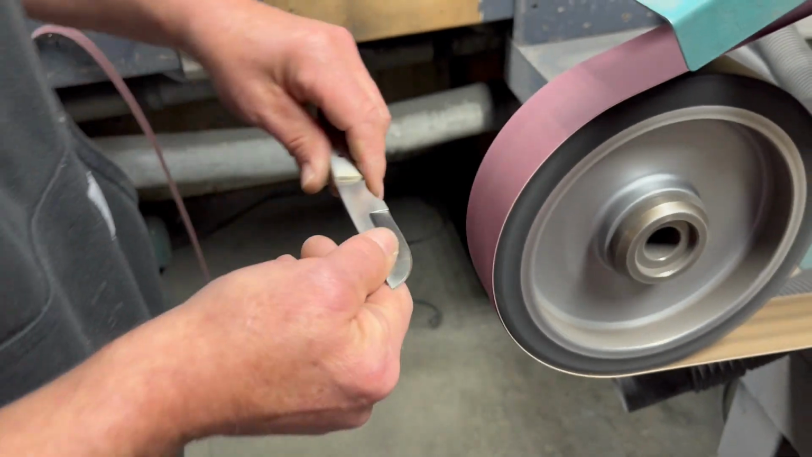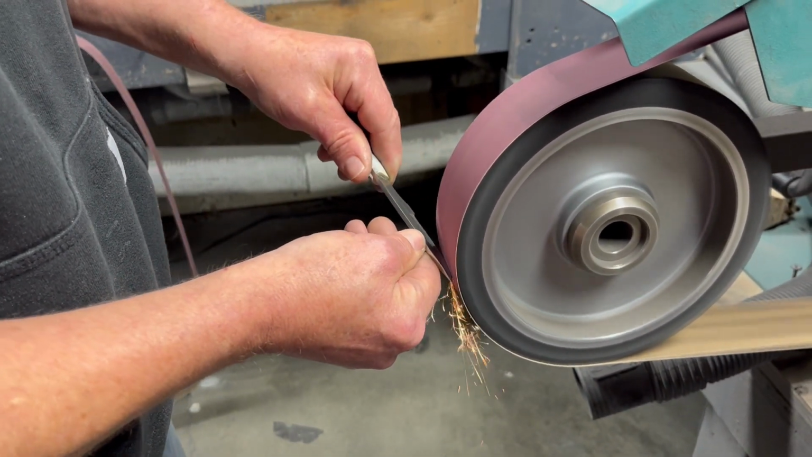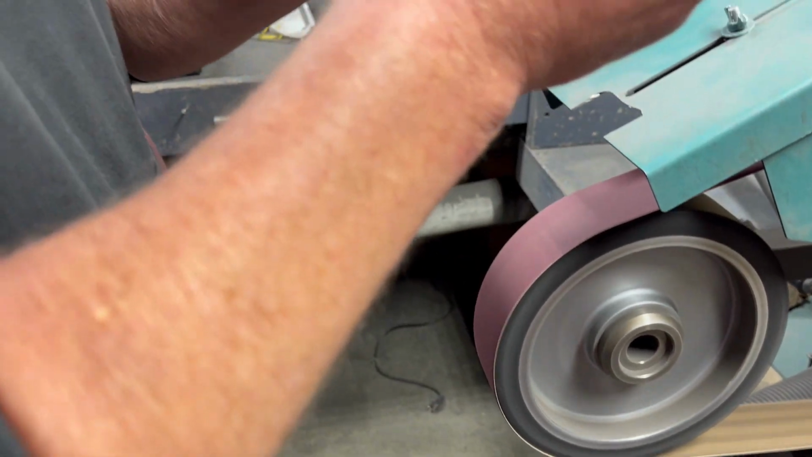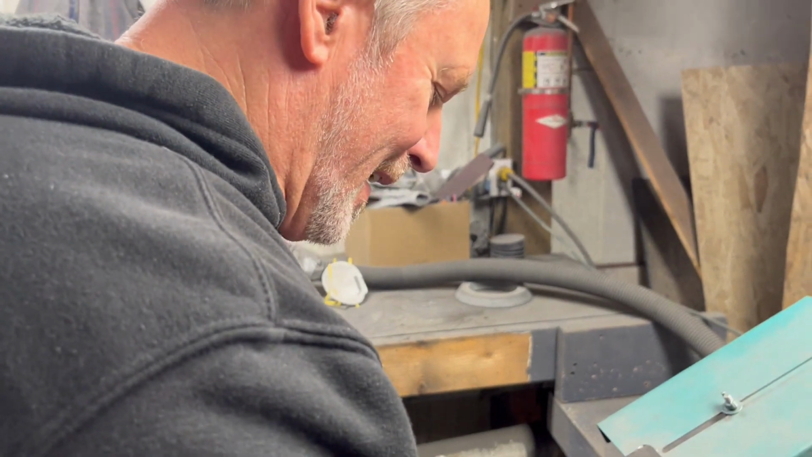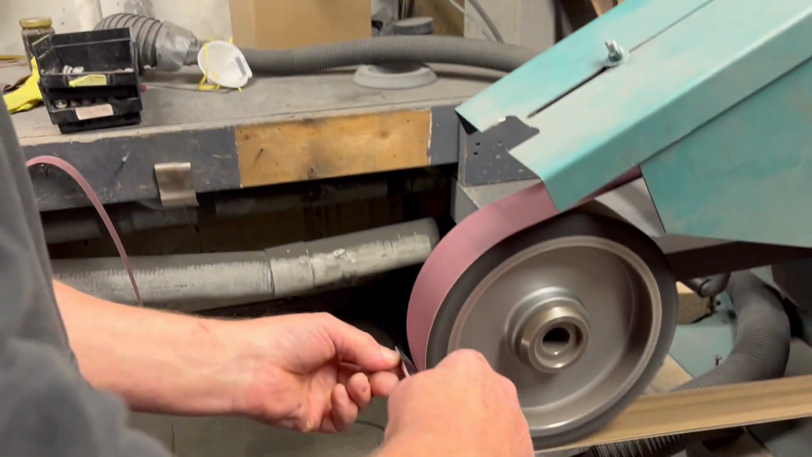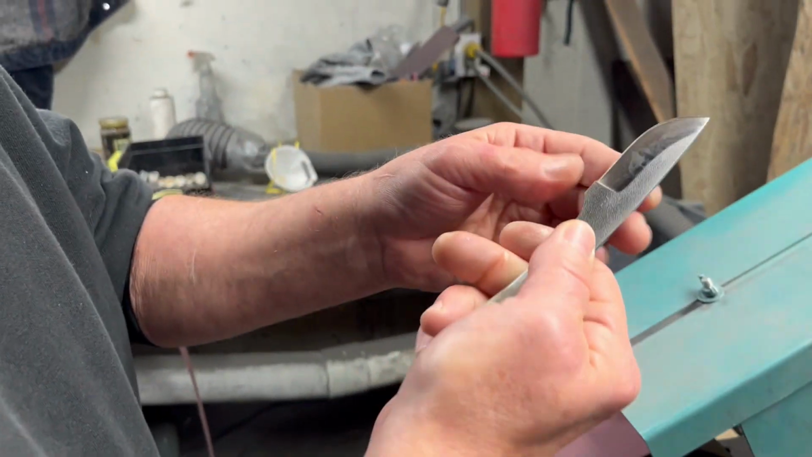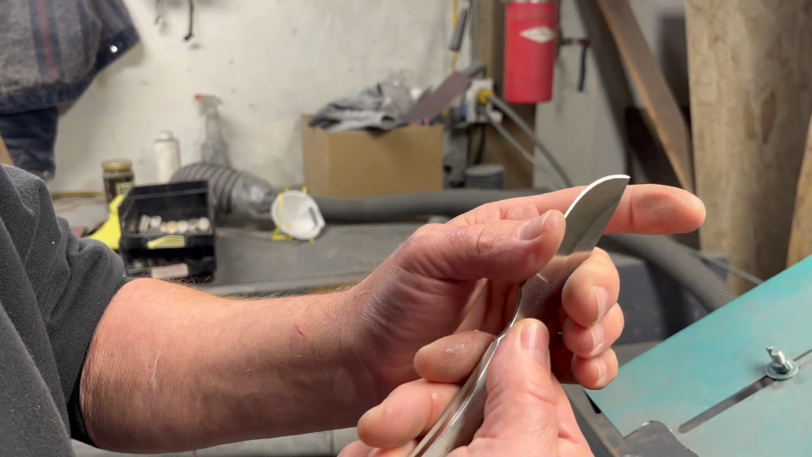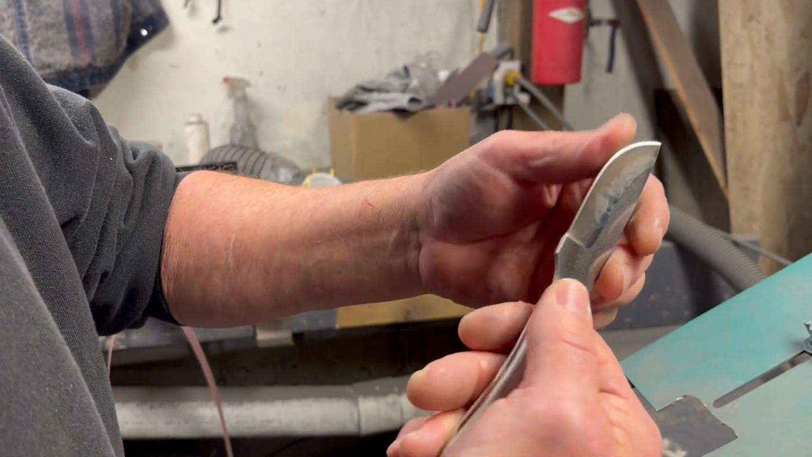And sharpening freehand, it's hard to train someone. You can't sharpen a knife unless you know what a sharp knife is. That is true. Now what I'm doing is I'm taking the edge down till I get a solid sandpaper grit all the way out.